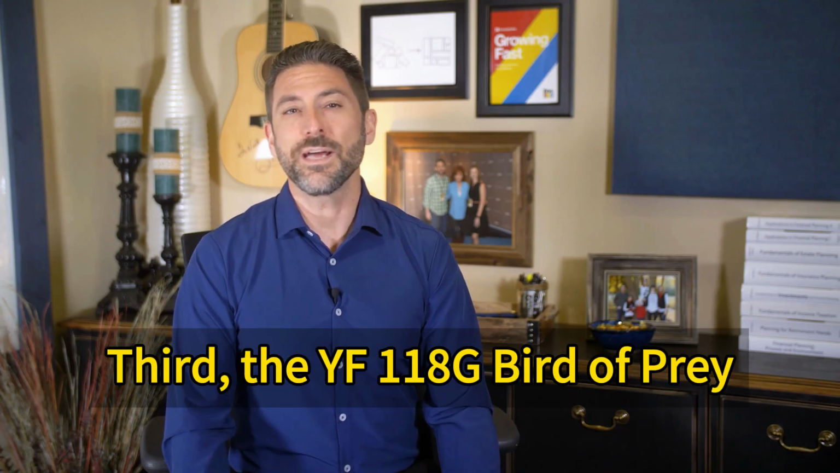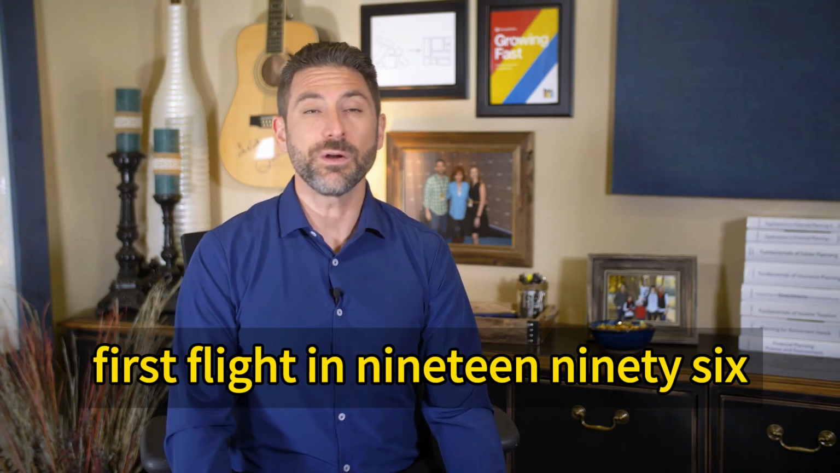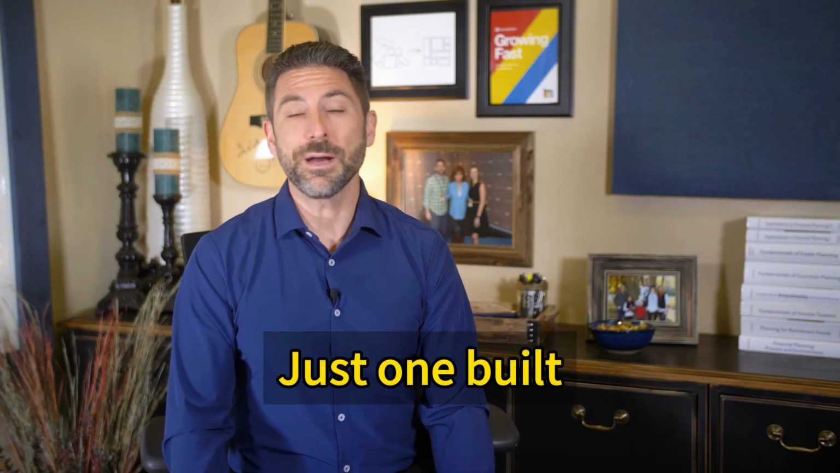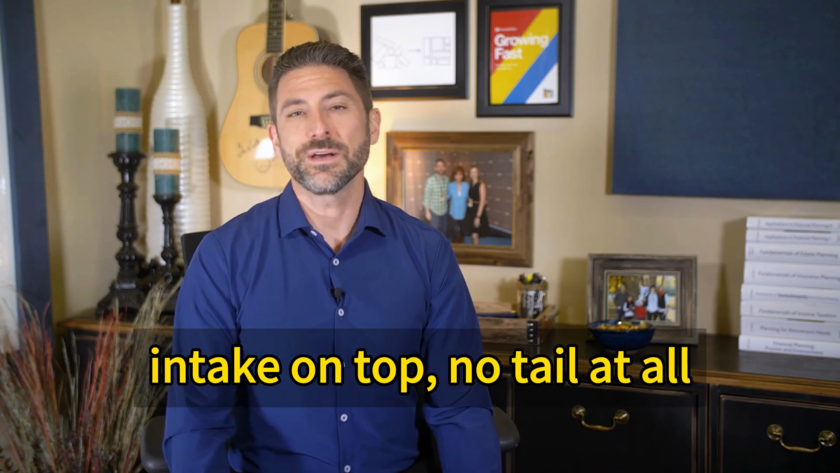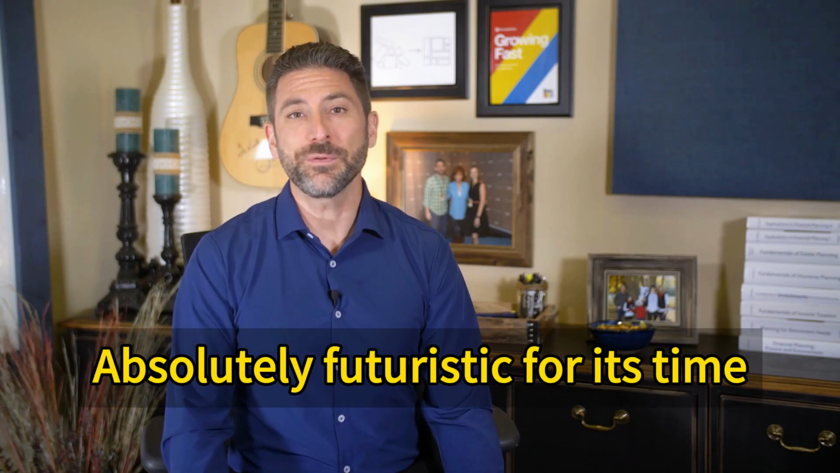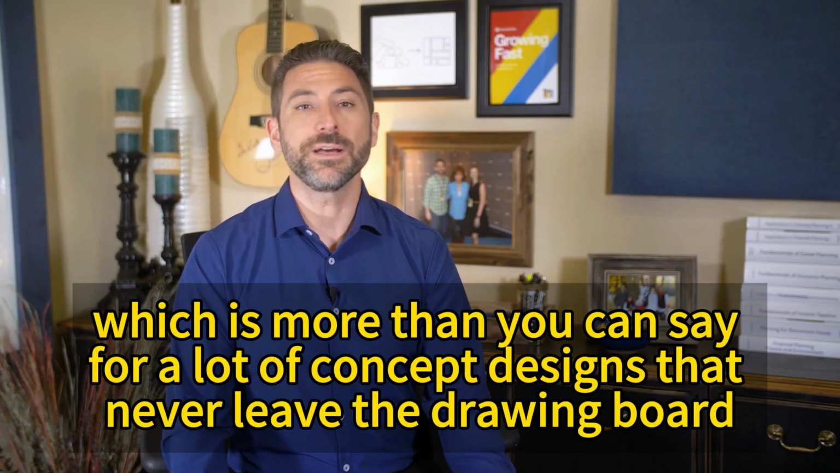Third, the YF-118G Bird of Prey. Boeing and McDonnell Douglas in the 90s, the program started in 1992, first flight in 1996, wrapped up in 1999, just one built, 39 flights total, and that was it. That thing looked like a double-bladed sword, intake on top. No tail at all. Using anhedral main wings to generate roll control, absolutely futuristic for its time, and it flew, which is more than you can say for a lot of concept designs that never leave the drawing board.